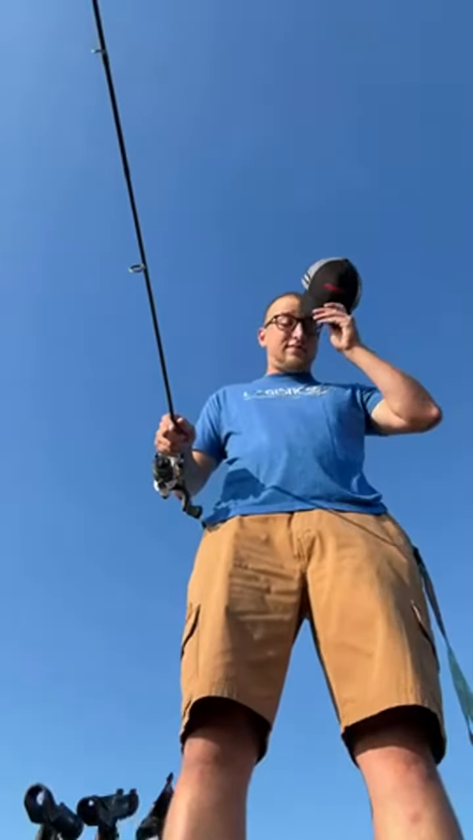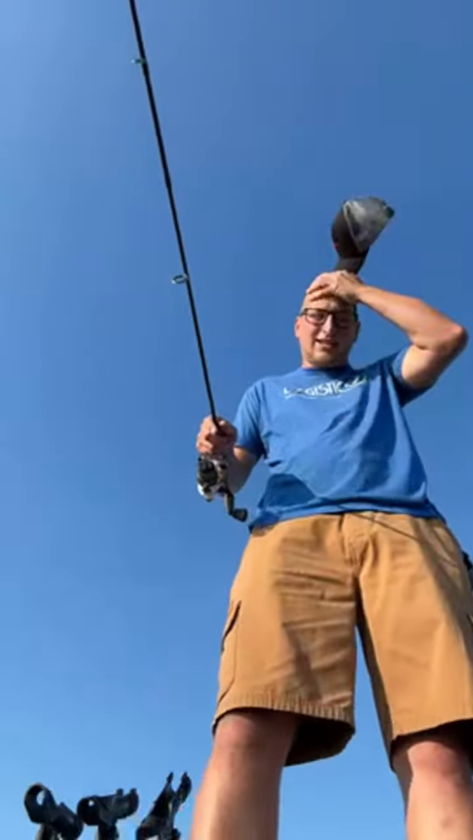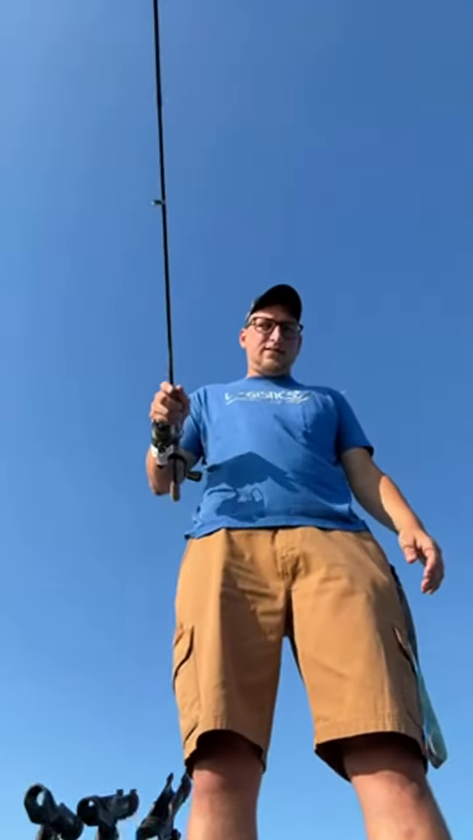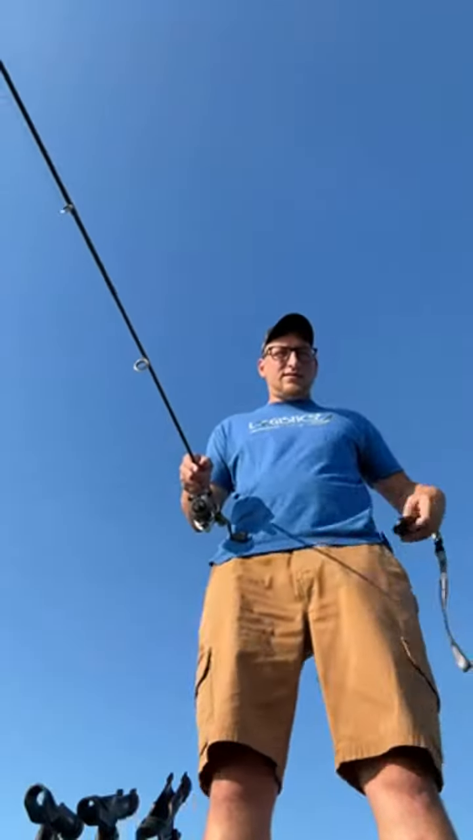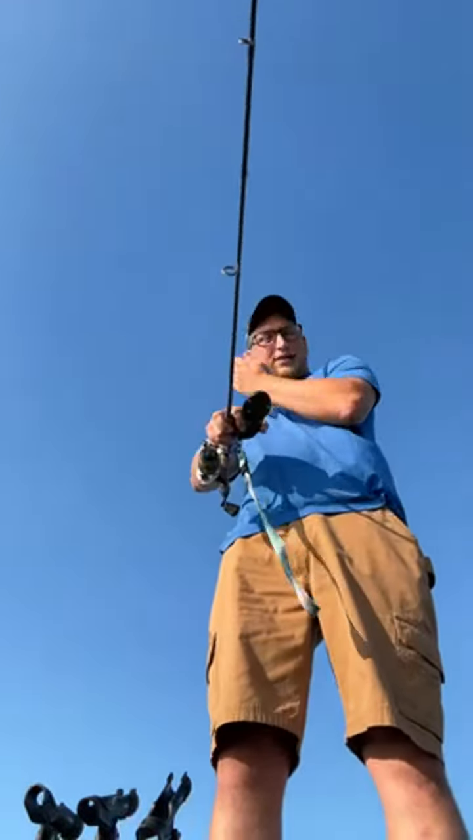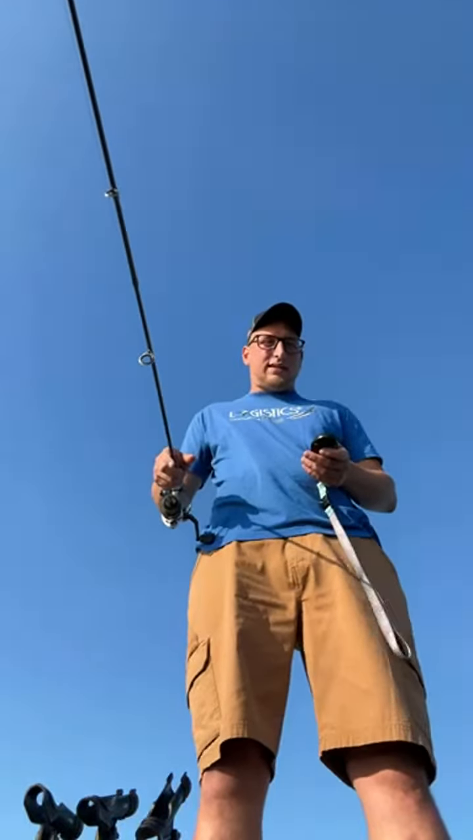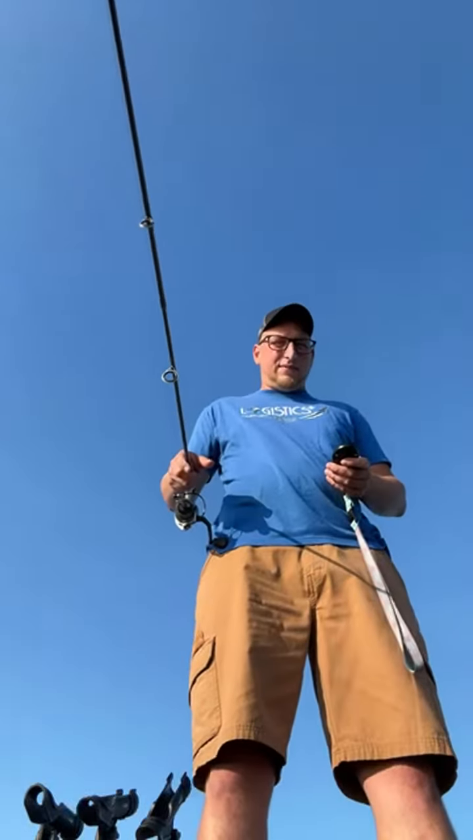They don't even want it, probably because the jigging rap's as big as they are. God, these little flies, they're not even biting, they're just crawling on me. Then they get behind my glasses. Not fun.